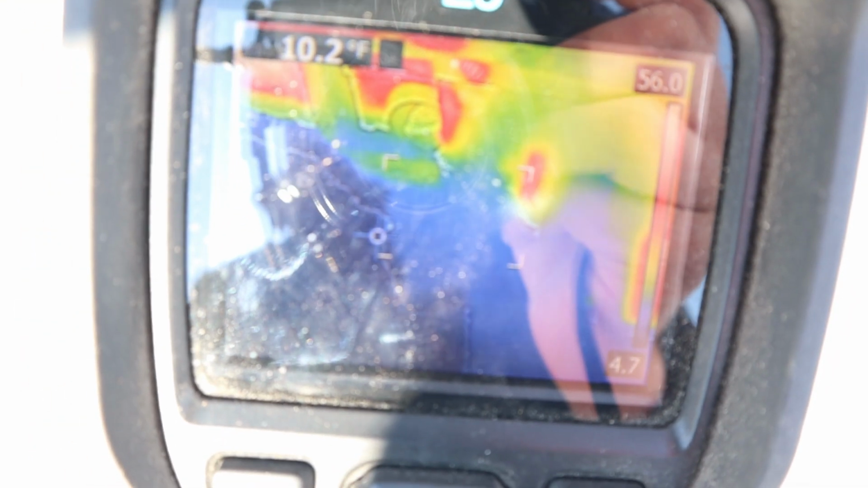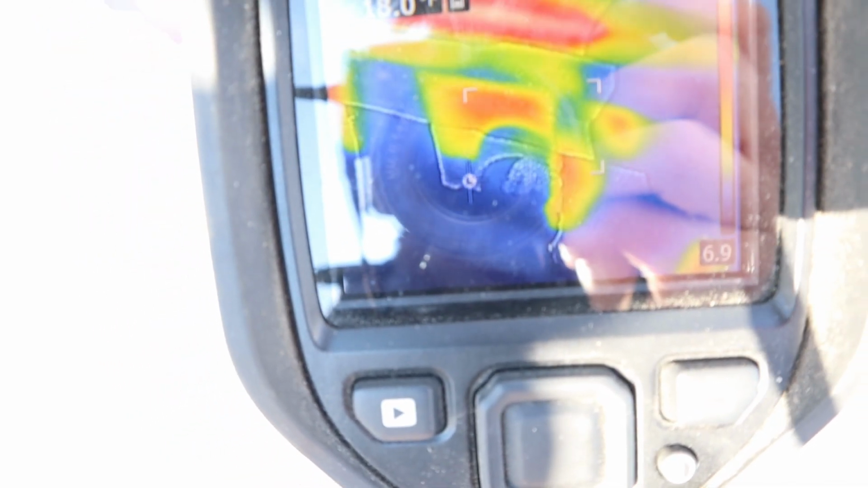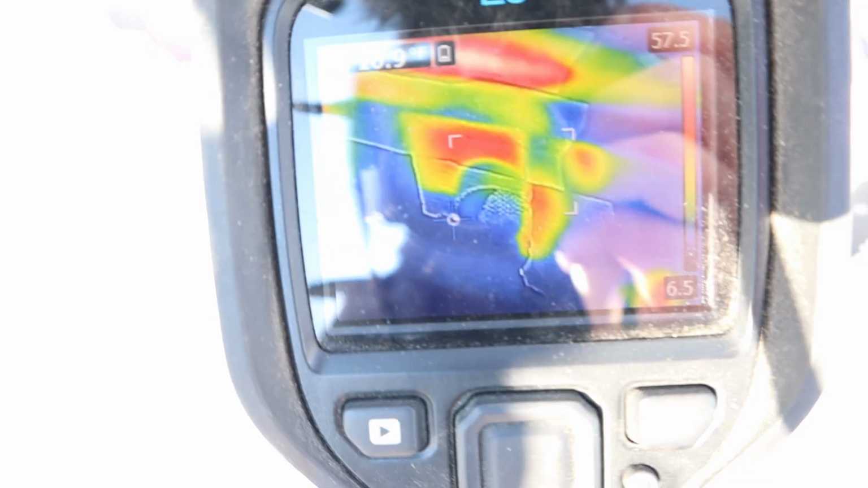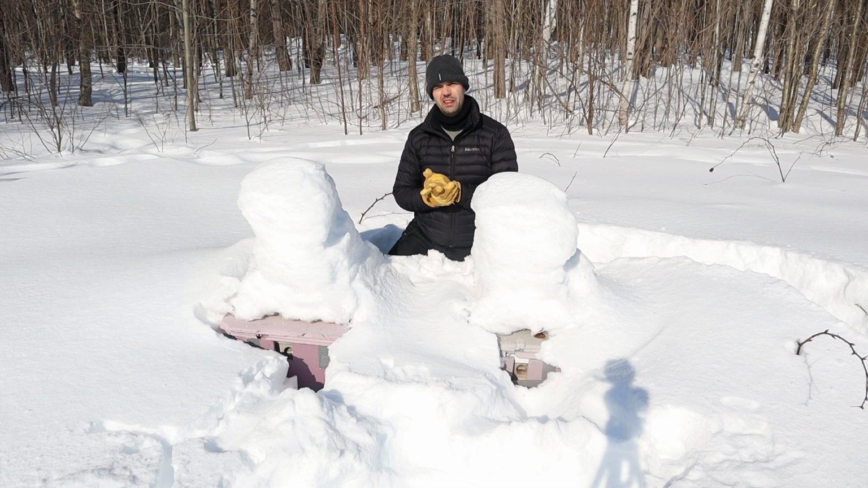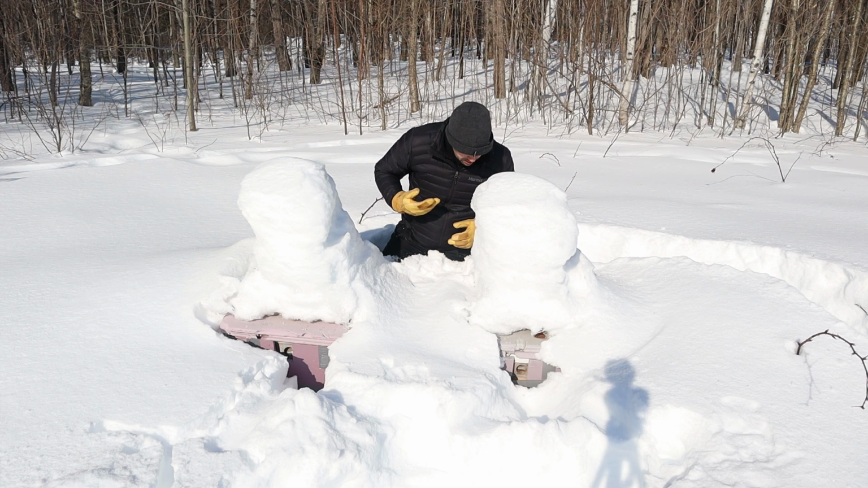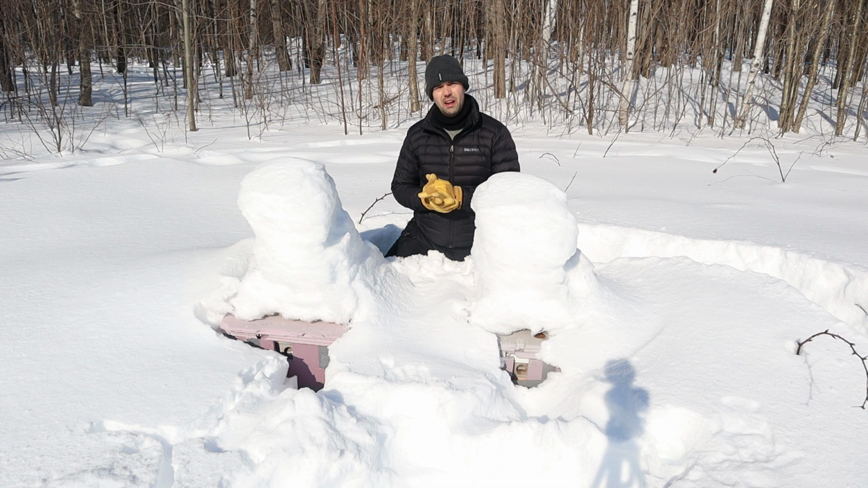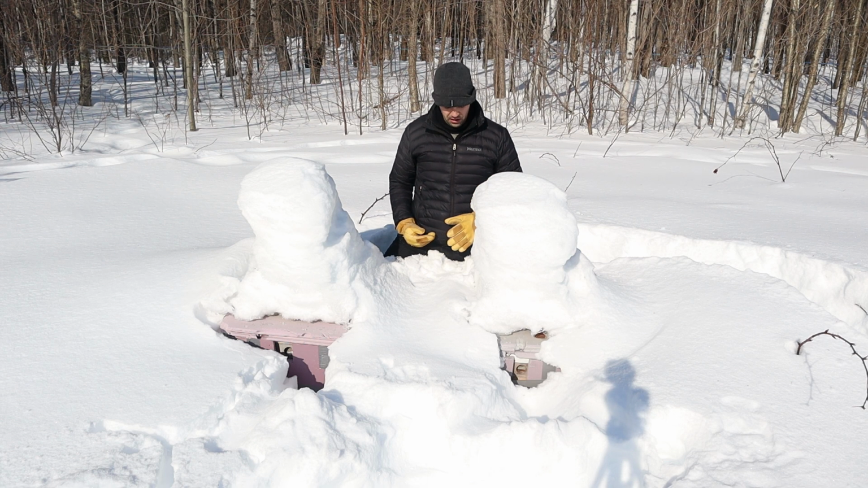I dug around at the entrance, and if I use the heat gun again, there is no heat being generated at the bottom, and at the top we can clearly see the mesh of the vent, and there is no heat being generated at the mesh. The hot parts are only what was exposed to the sun. So from what I can see with the heat device, this one is most certainly dead. This one is still alive from the look of it, and the heat gun tells me there is some heat. There are no bees lying in the snow. I think there are more at the bottom of the lower entrance.